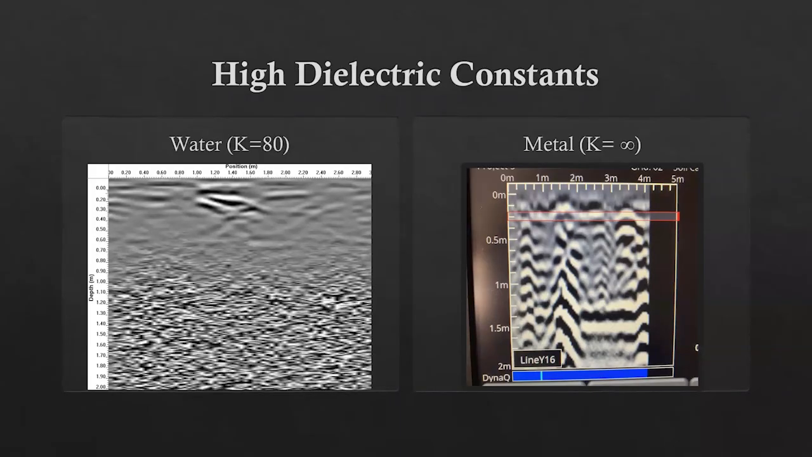That is very high. So what you'll see with water, if you're scanning in an area that's very wet, is decreased signal strength and increased noise. What that looks like on our left here is all this TV static that we're seeing in this scan. From about halfway down to the bottom, we're not really getting a read because the soil or whatever substrate this is is too wet. Metal, on the other hand, has an infinite dielectric constant.